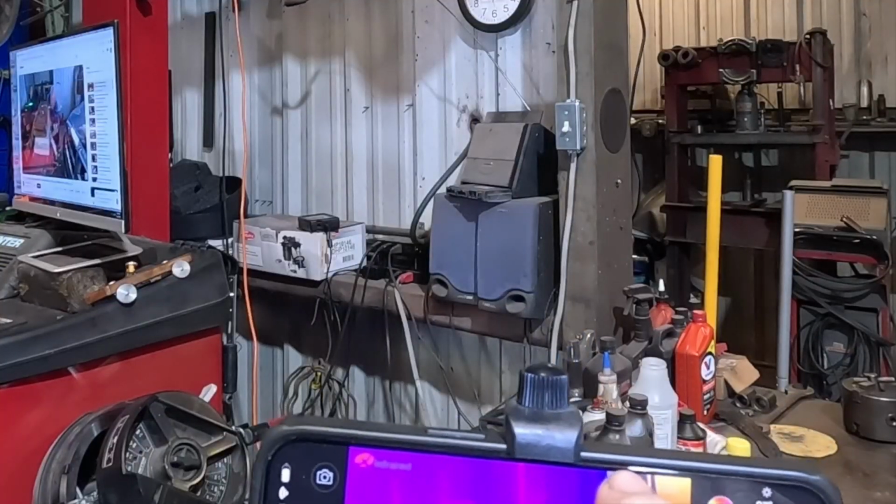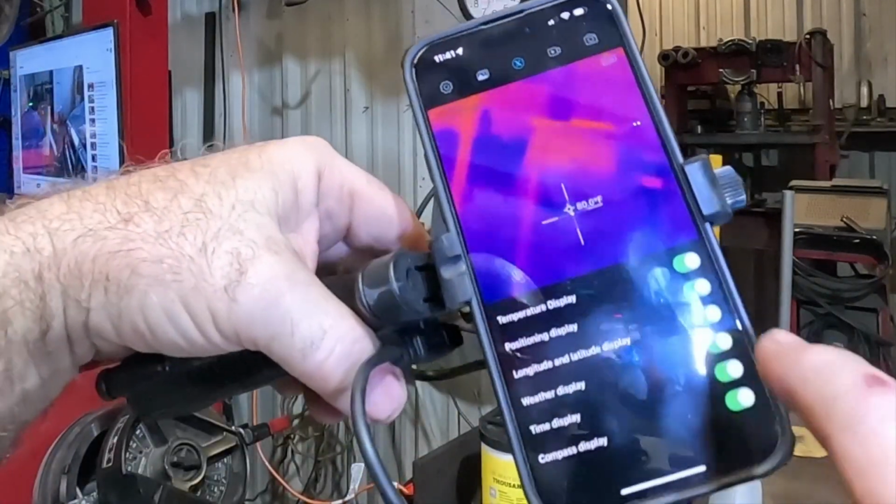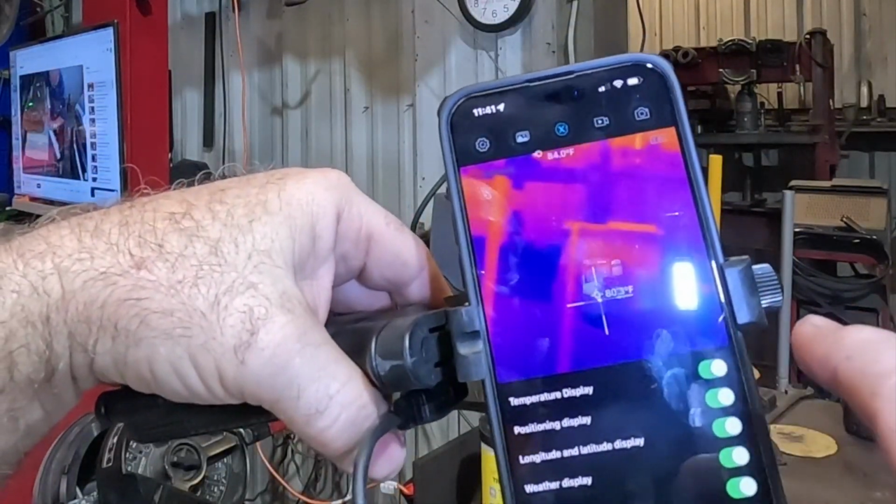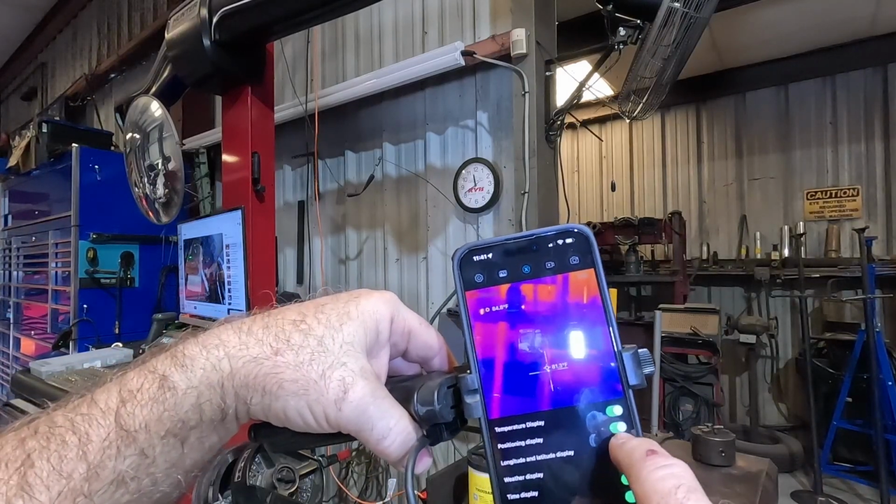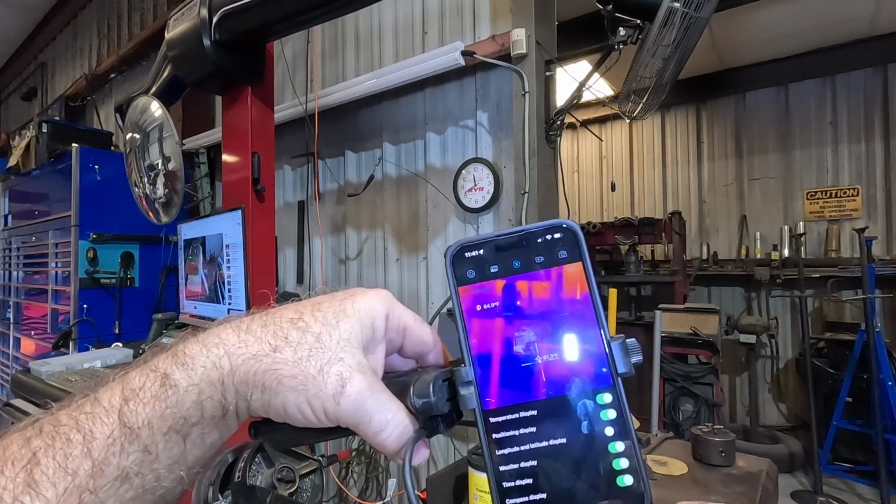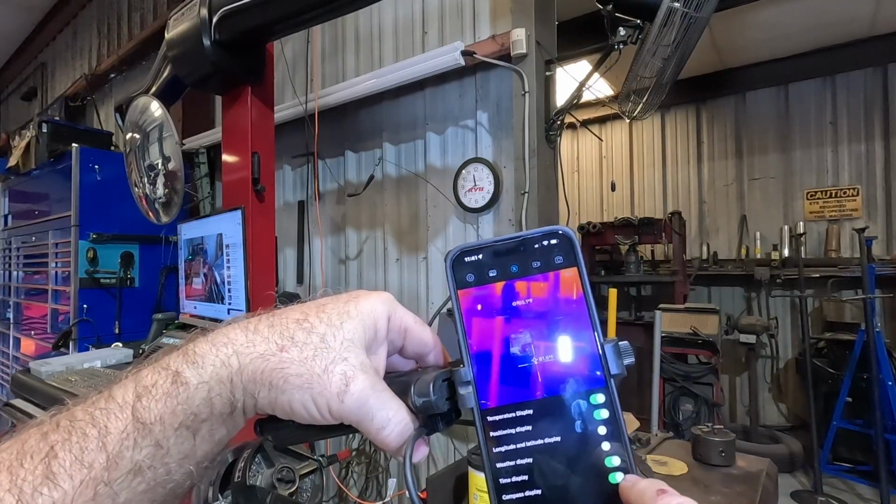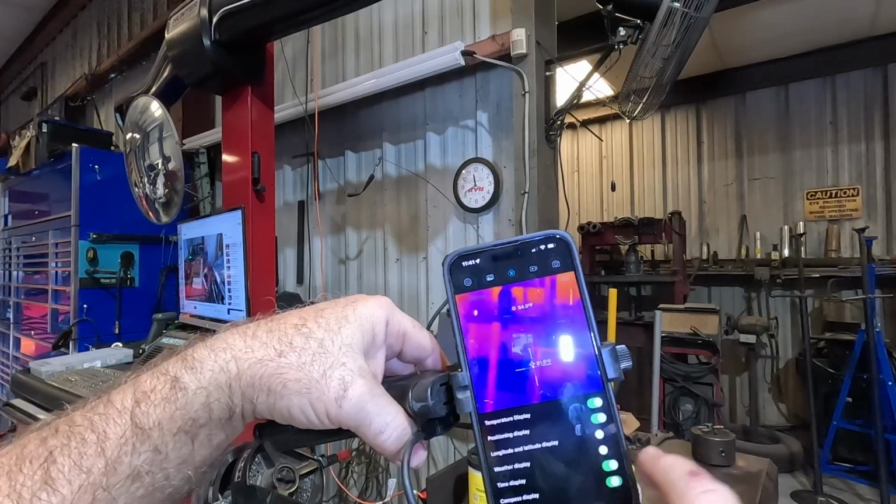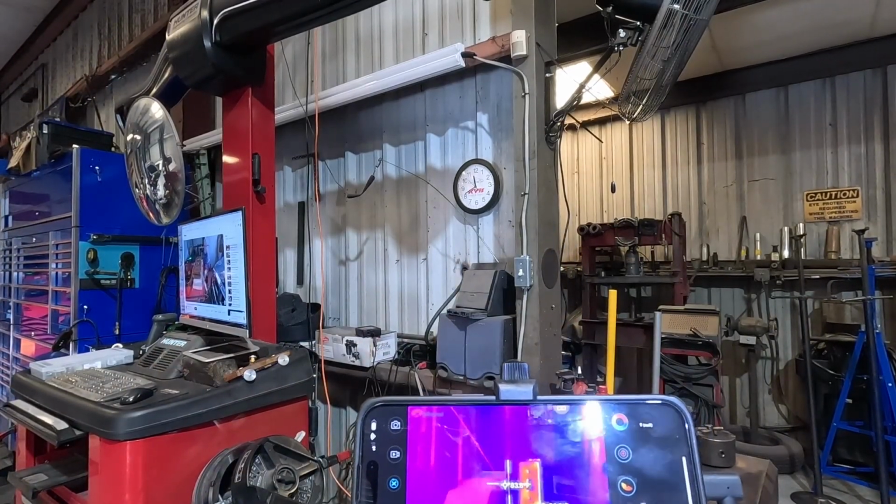So that is up here in this little box, display settings. Somehow I had bumped the temperature so it was off on the screen. You can adjust what you want to do with all of the information. If you don't want to see latitude and longitude, take it off. If you don't want to see the weather, take it off. If you don't want to see compass, but I kind of like the compass display. We'll take it off just to take clutter off the screen. Now we'll go back. There's a lot less stuff going on the screen.